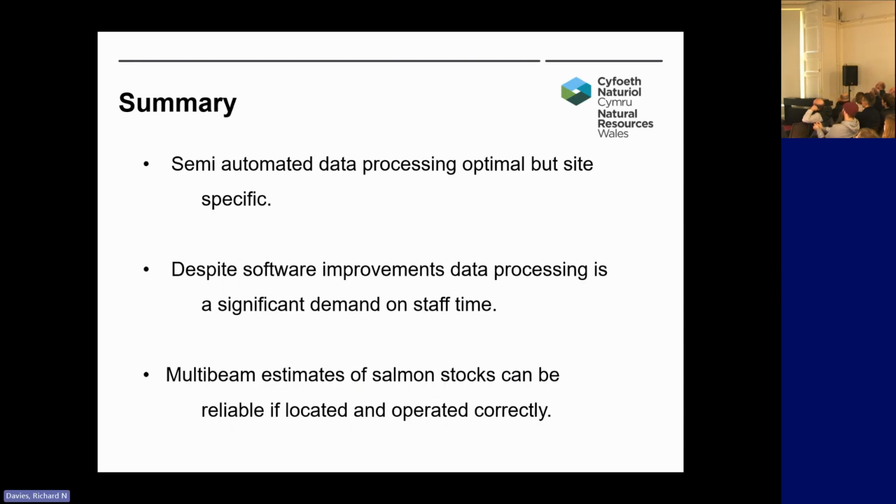Okay, so finally, I'd just like to summarize. So the semi-automated approach to processing has been optimal for the Teifi, but again, it is site-specific. Despite software improvements, data processing is still quite a big demand on our staff time. And finally, multibeam estimates of salmon stocks can be reliable if they're located in the right location, at the right site, and they're operated correctly, taking account of all the counter leakage issues.